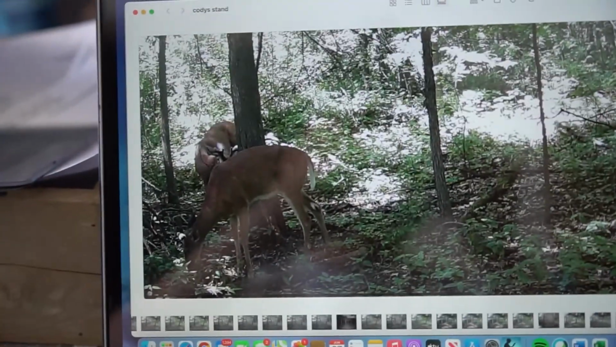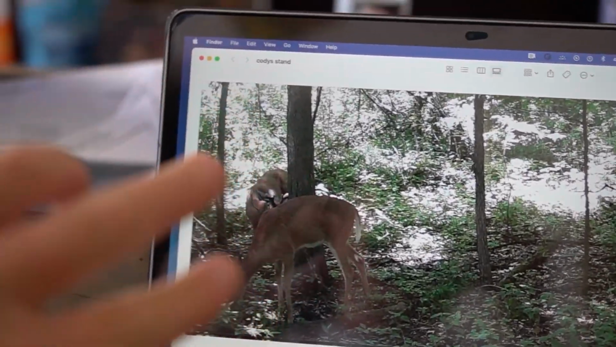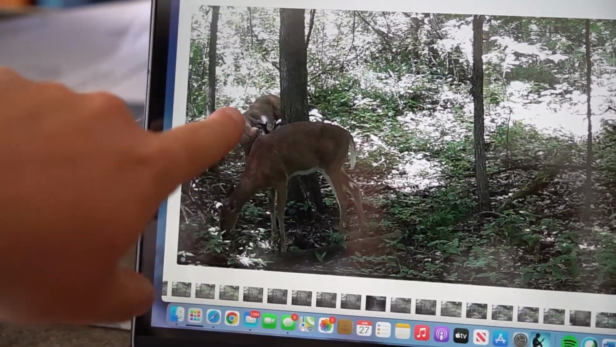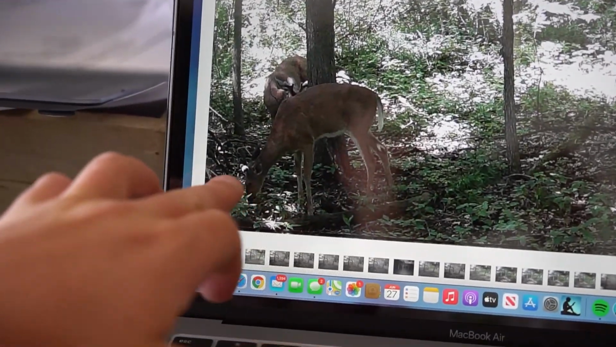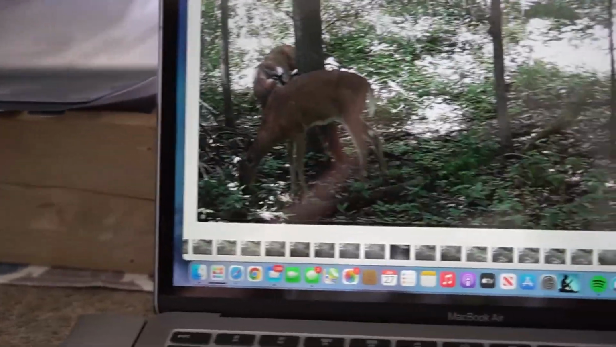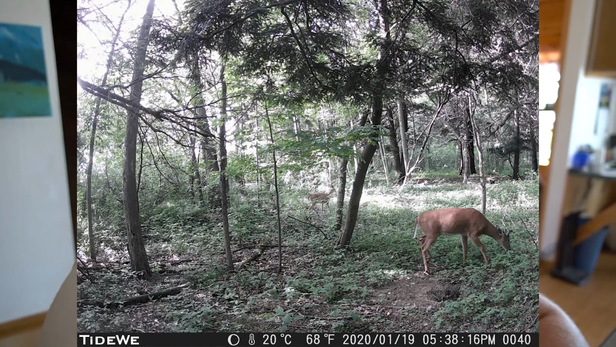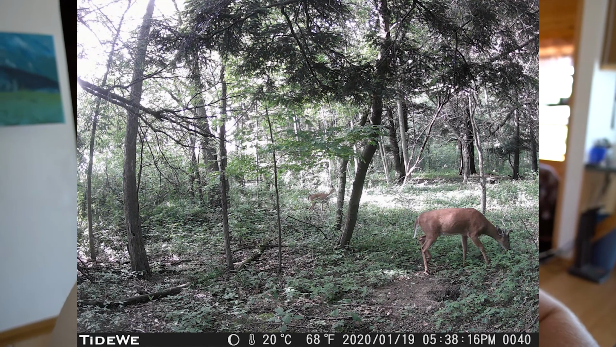All right, we're looking at a new stand here, and we have 2 little bucks. Actually, I'm not sure that back one is so little. The little one's up front, but that back one seems to be growing out quite a ways. This picture was taken on June 19th. We got 2 nice little bachelor bucks here hanging out. So this is on Cody's stand, so this is right next to my stand.